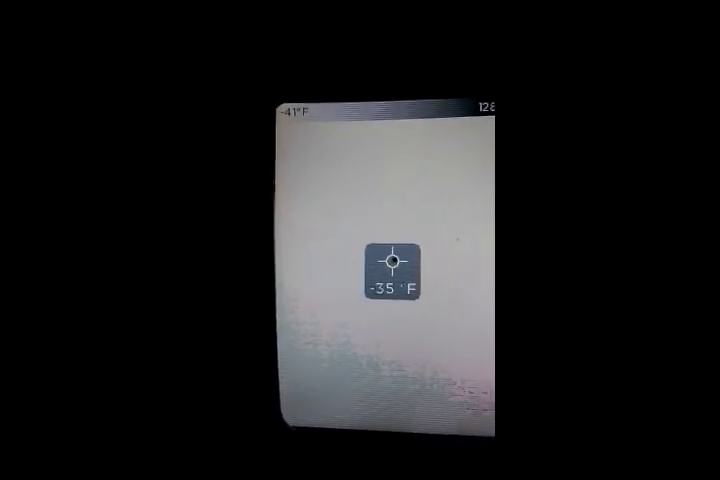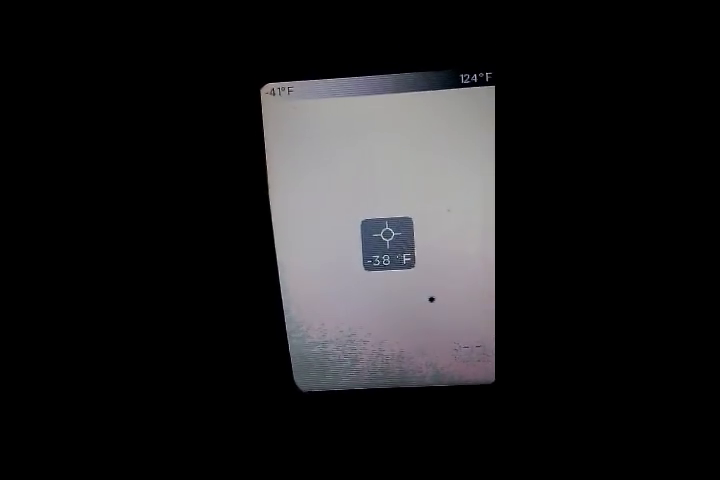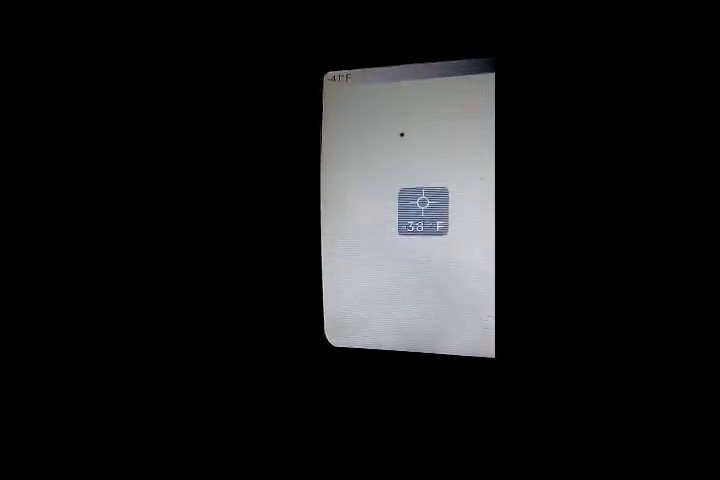-39 degrees. If we move it up here, -38. If we move it down there, it's -38. If we move it over there, it's -38.